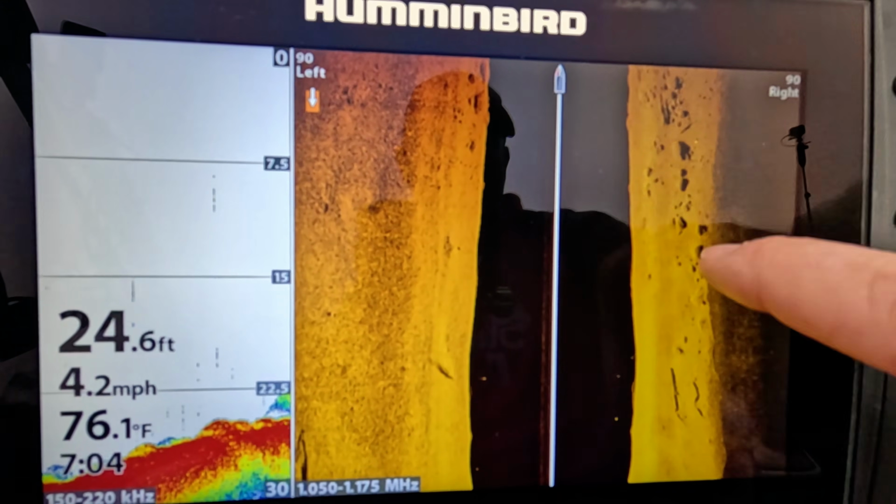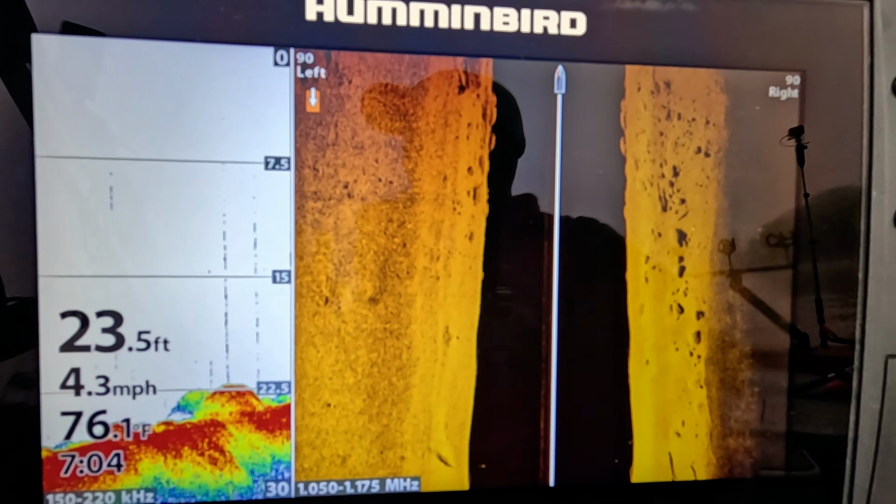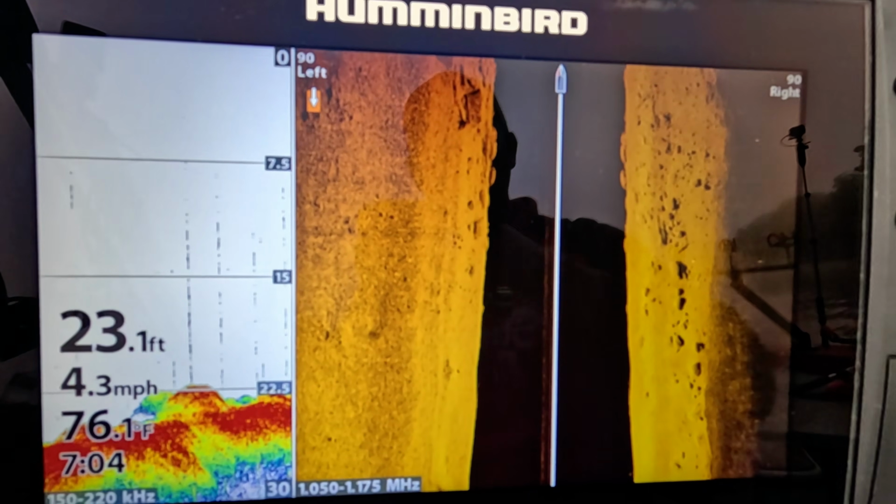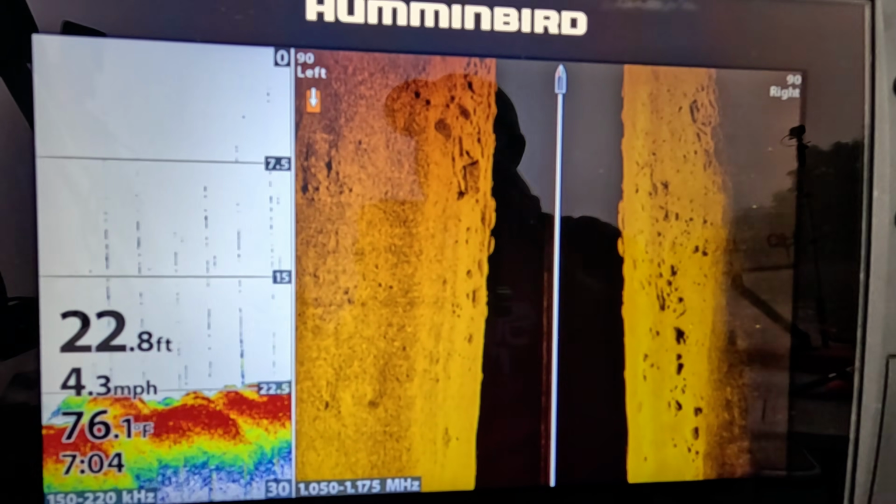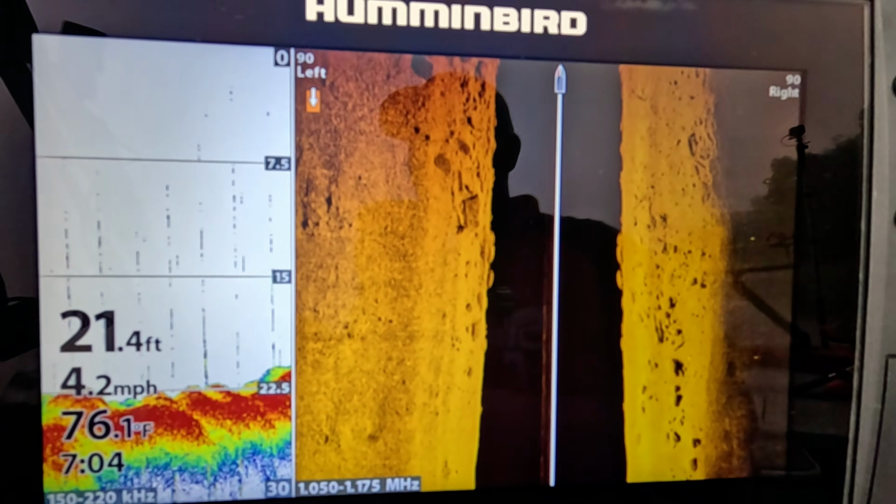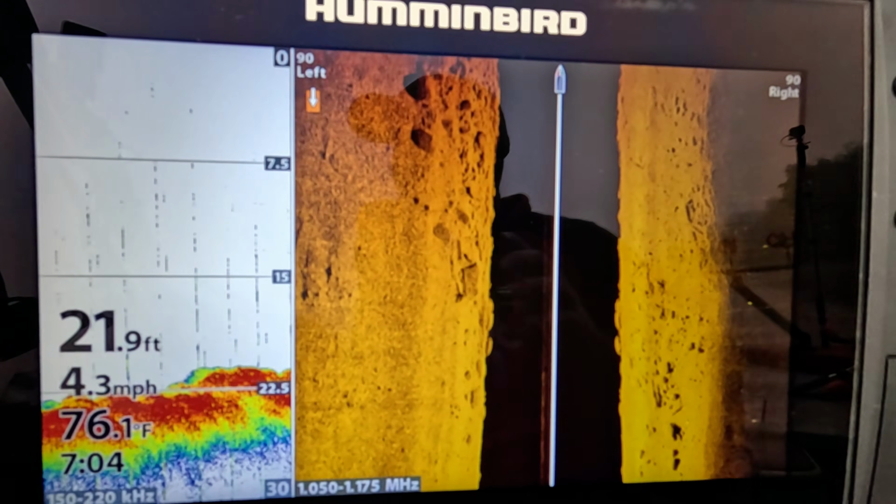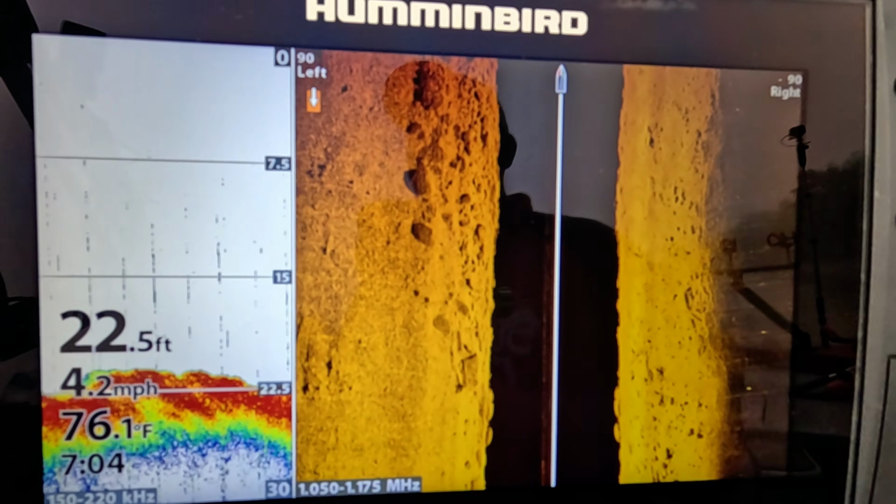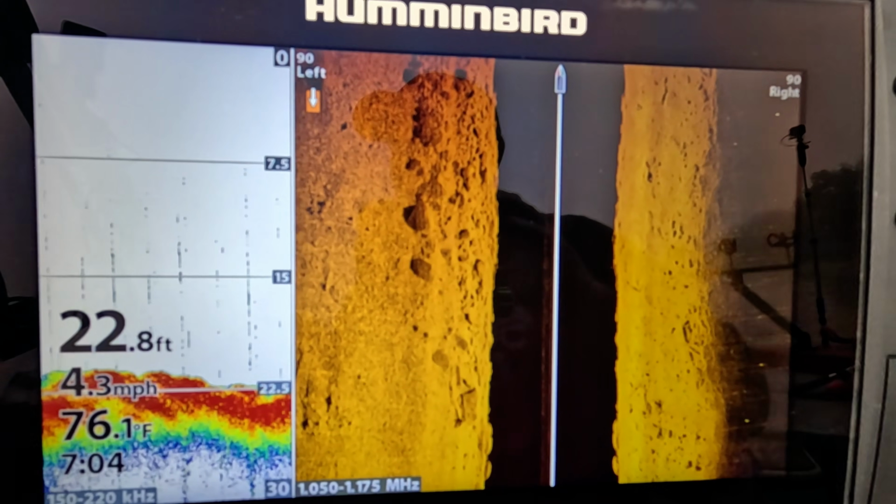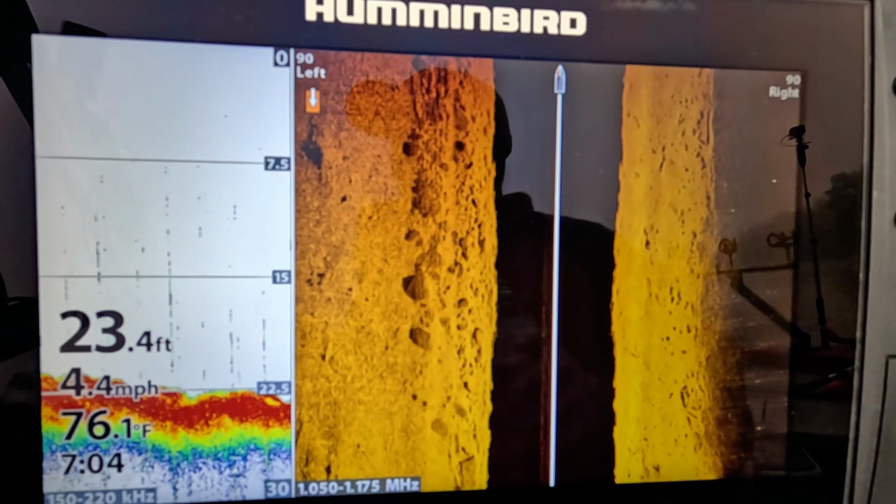Now we're coming up on some rock, and so we got wood, we got rock, we got deeper water, we got creek mouth, we've got deeper water out to our left. We've got wood and rock mixed together. This is a good bank that you can just come and fish. And this is probably a bank you can fish all times of the year.